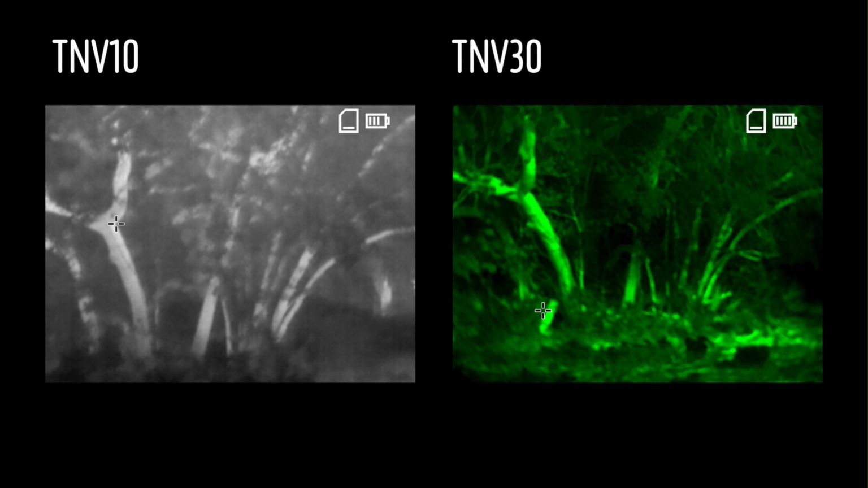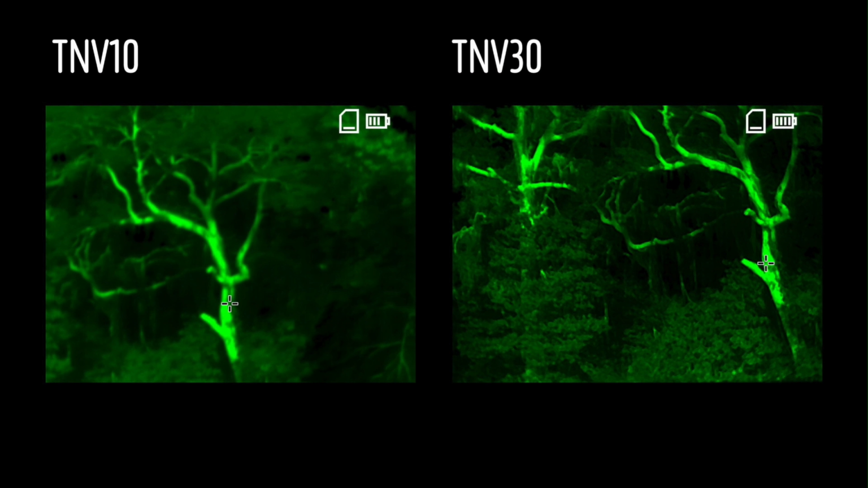The side-by-side images show how truly dramatic the difference is in resolution by upgrading from the TNV10 to the TNV30. Both the TNV10 and the TNV30 are serious force multipliers.